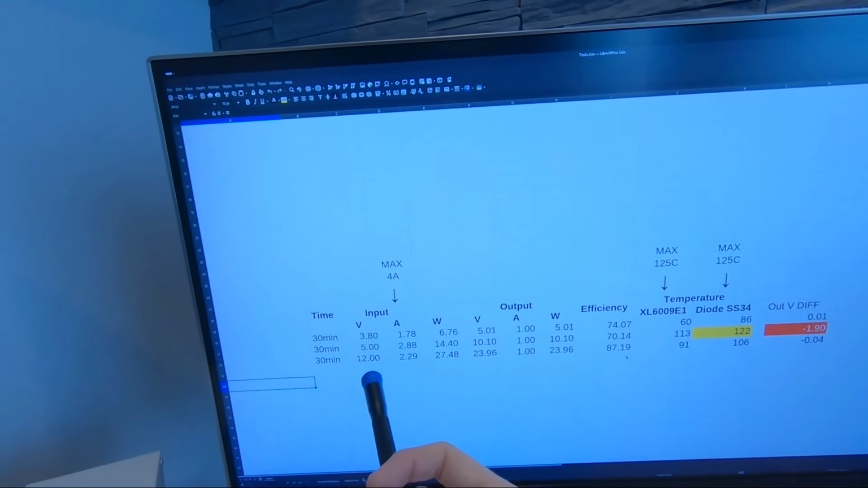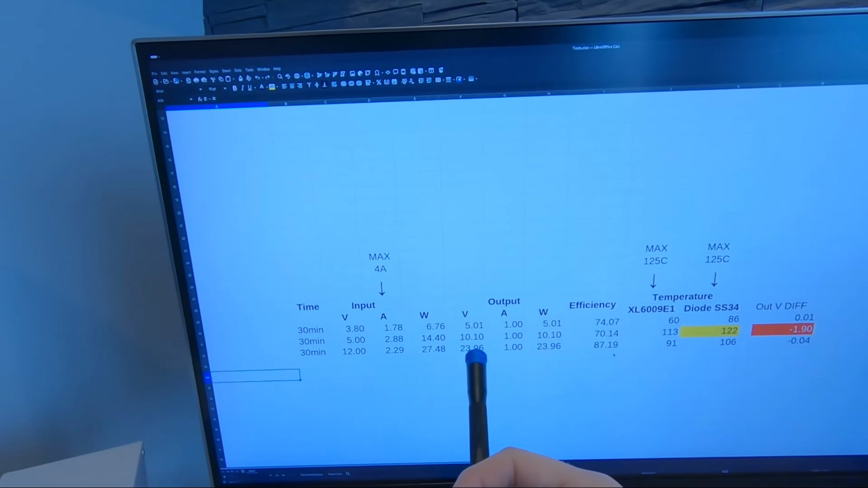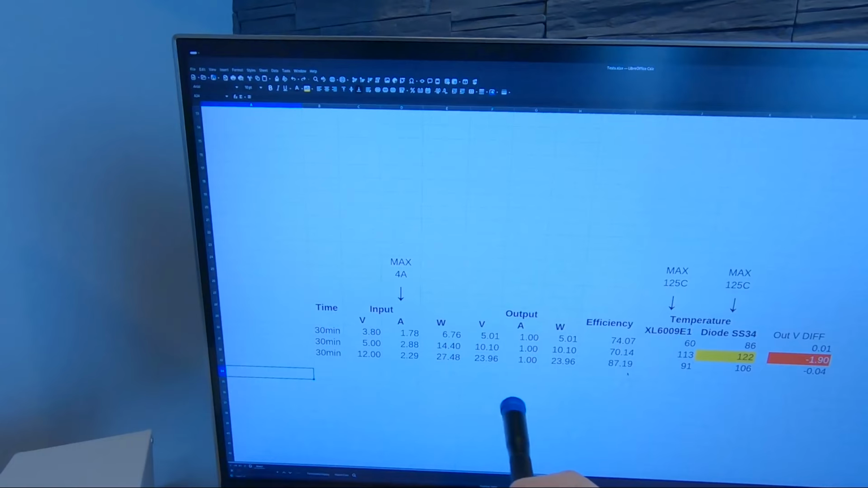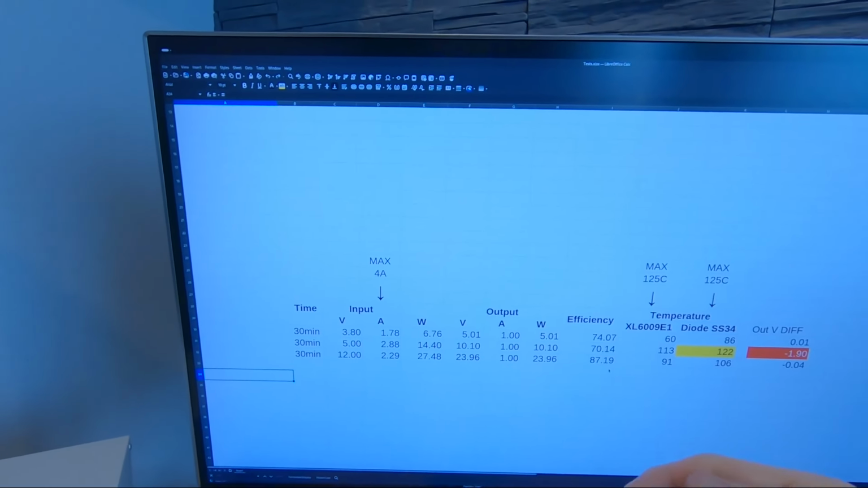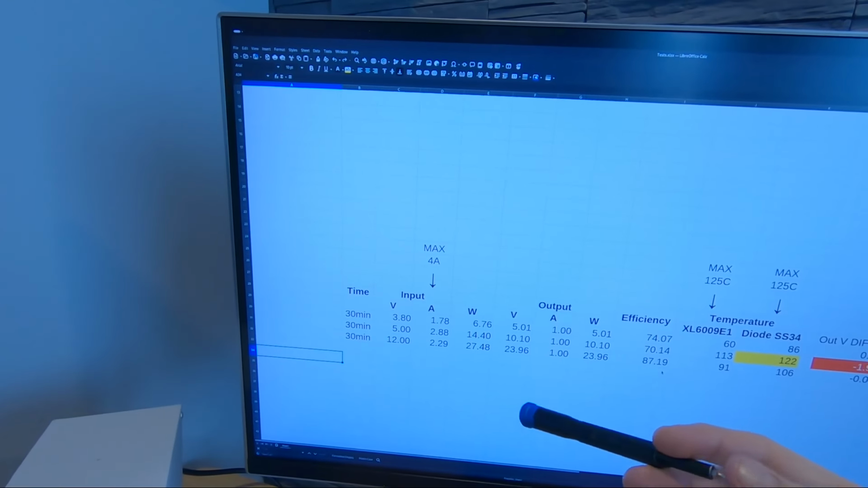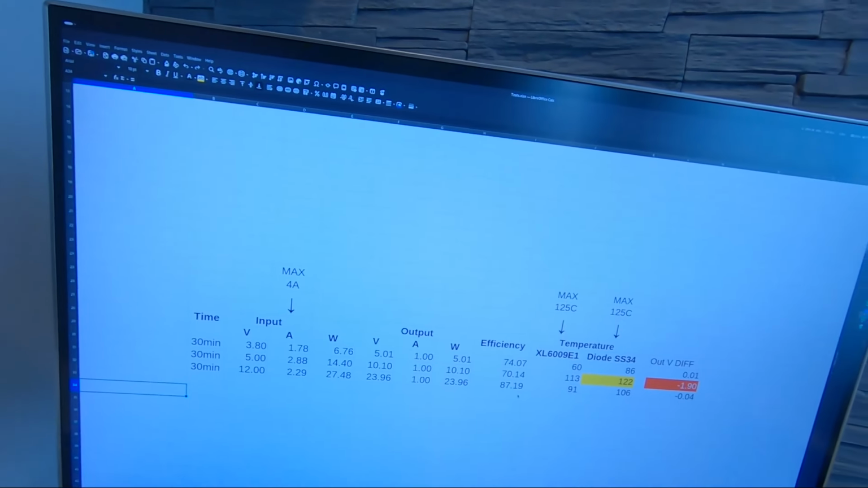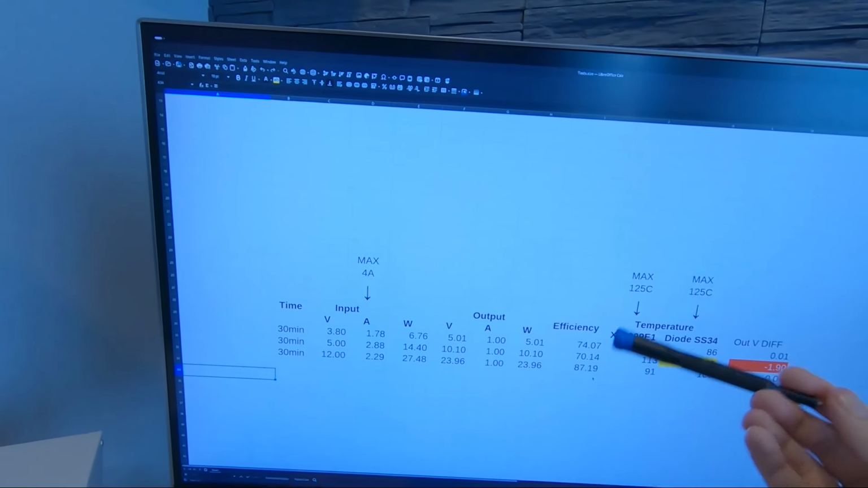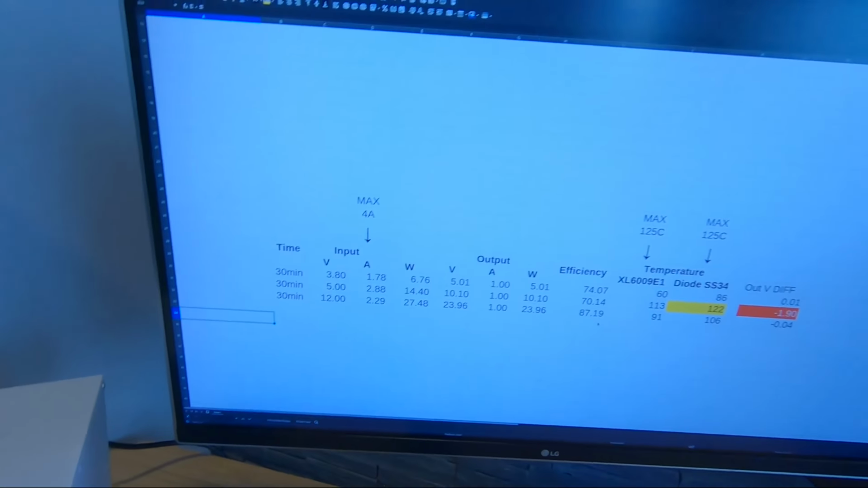From the 12 volt to 24 volt, the voltage stayed, yeah, like 0.04 volts lower, but great. So on the diode side, it was 106 and 91 on the MOSFET, and the input amperage was 2.29. The efficiency is poor. Okay, from 12 volt to 24, like, yeah, okay, 87.